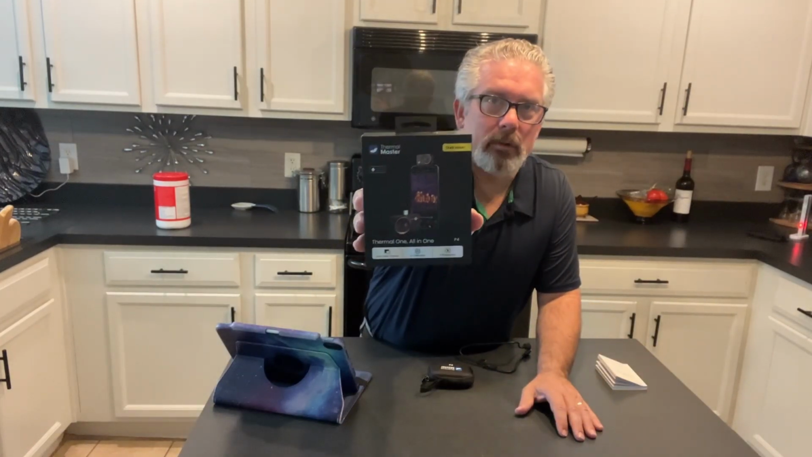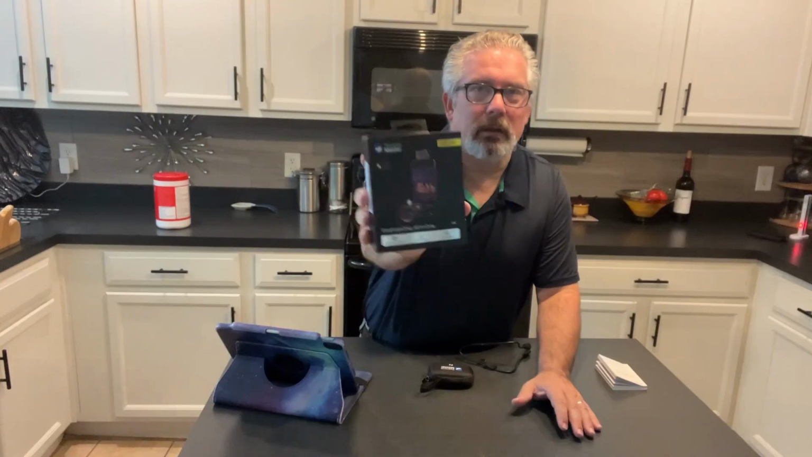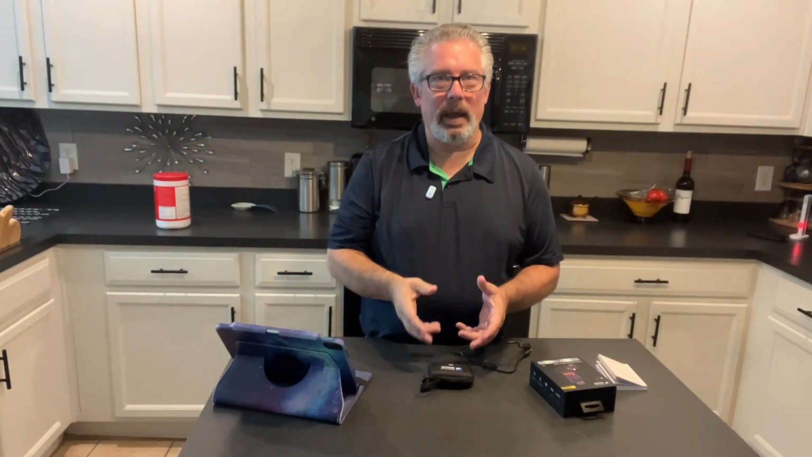This thing is fantastic, and what I'm going to do is tell you some of the features that it has, but then stick around because I'm going to answer some of the most commonly asked questions that people have about this camera. Then I'll demonstrate it in use.